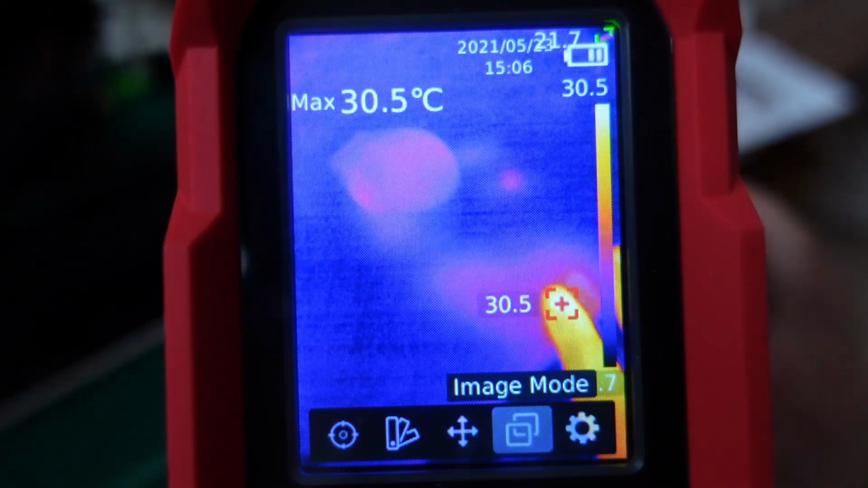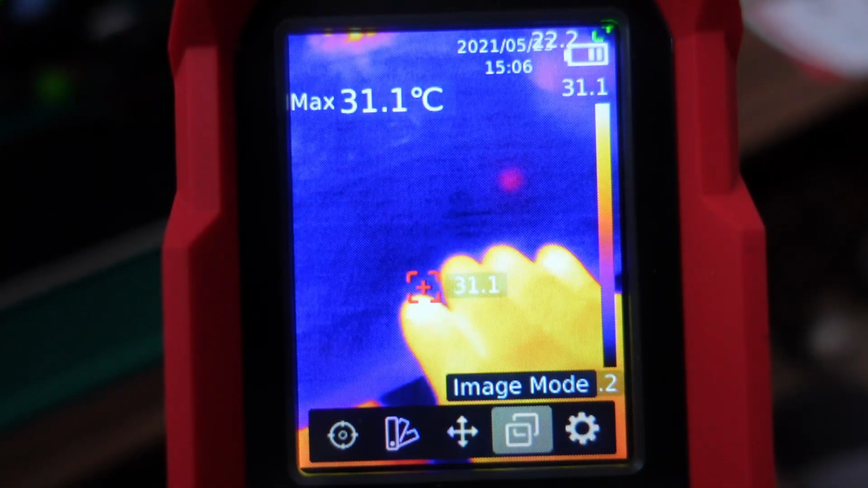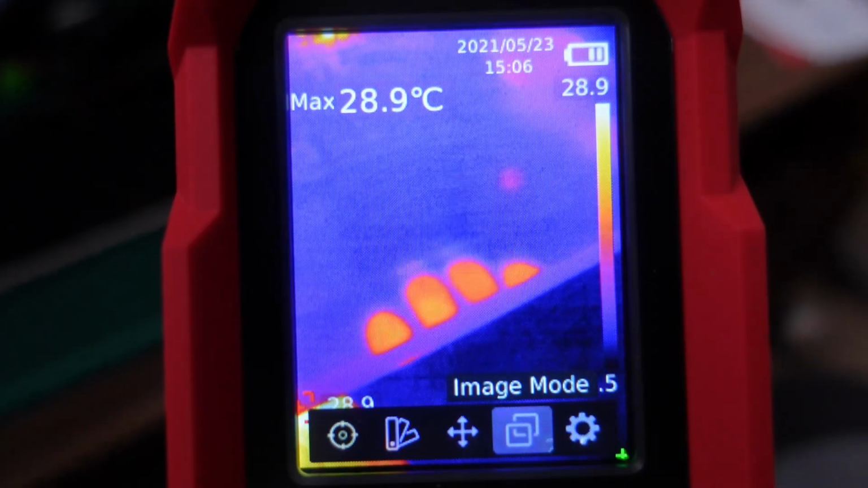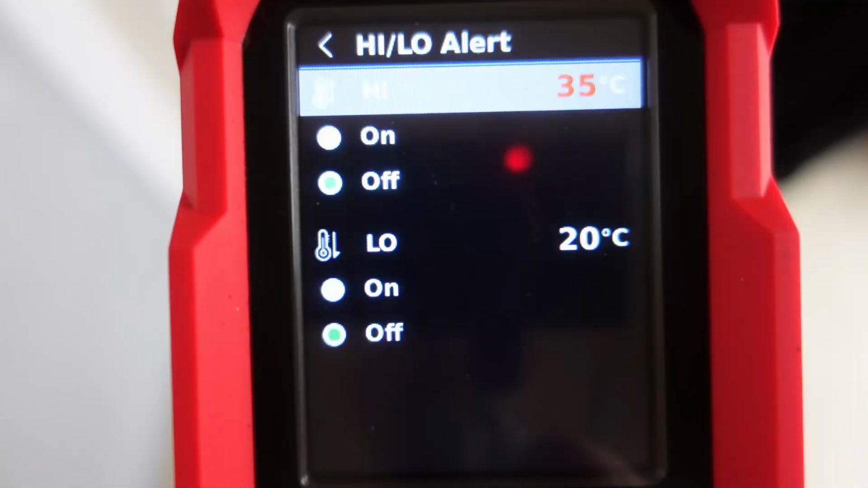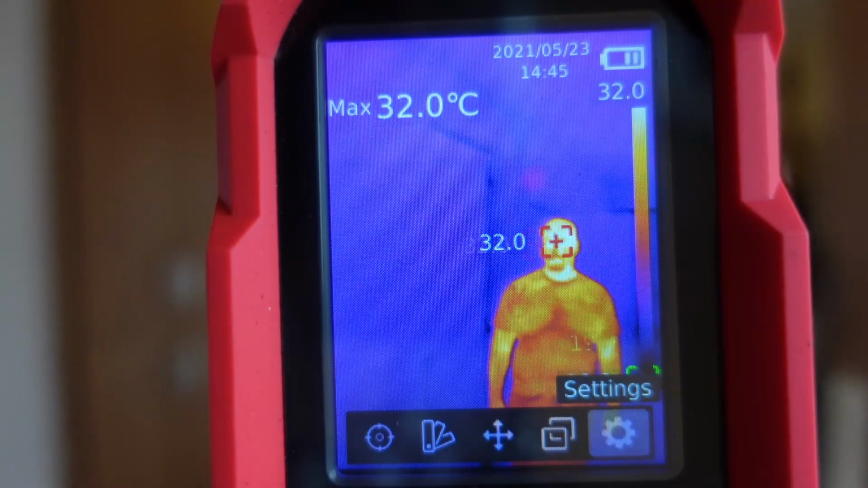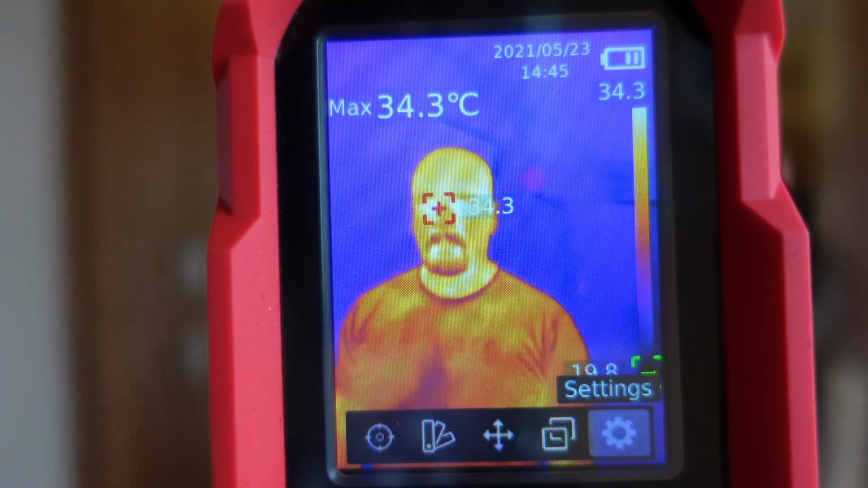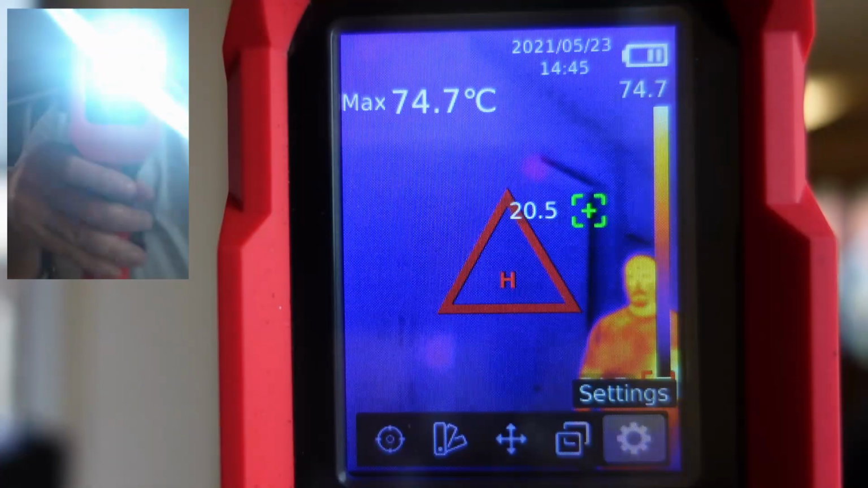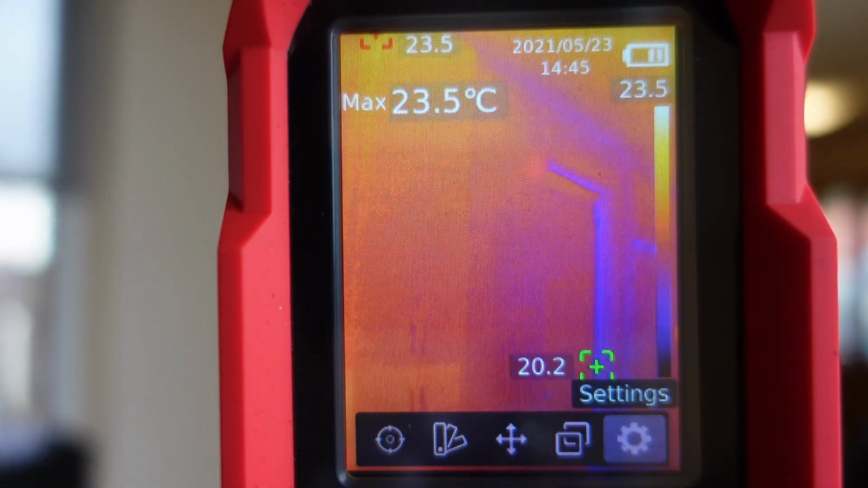Impressive. Just one experiment. Oh wow. I will set the alert to 37 degrees Celsius, and I will test it now with the humans with me. But the second time I will have hot water with me to simulate high temperature at 37 degrees Celsius.